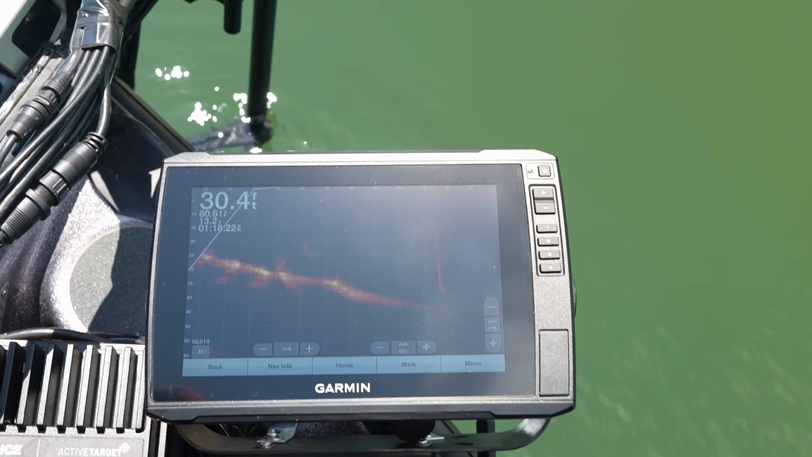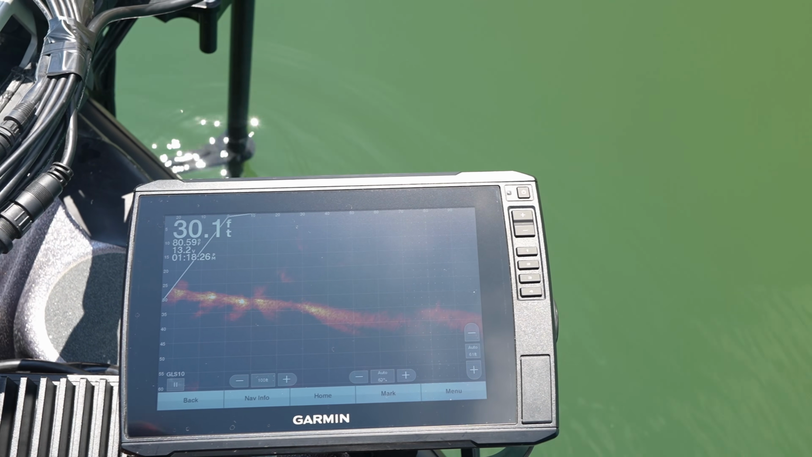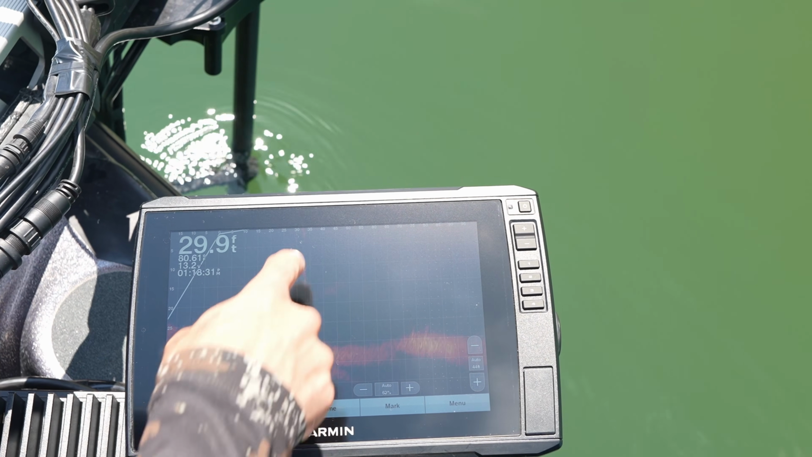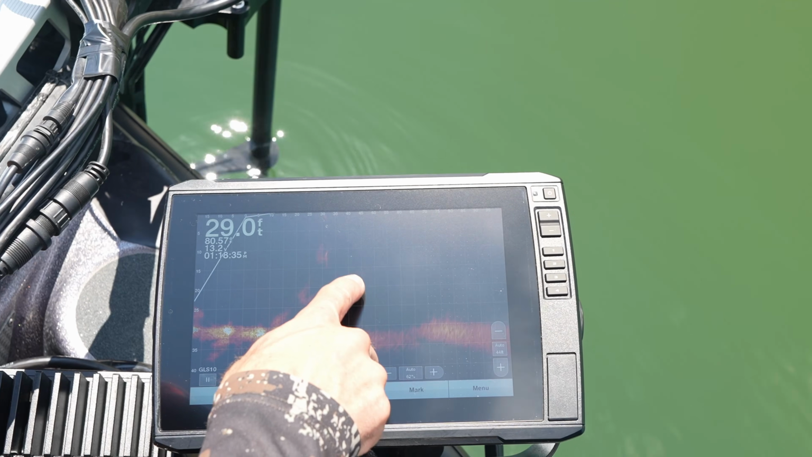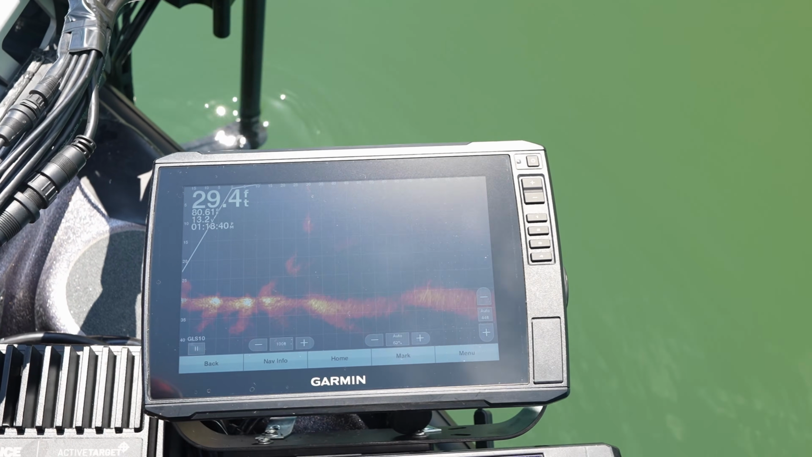I could probably adjust this and try to get it a little more dialed in. But then we're gonna scan around real slowly over here. And then here's the buoy line closer. There's the buoy line, there's the bait fish. There's more bait fish right down there. You can see kind of the base of that buoy line. That's it, right? That's the buoy line right there.